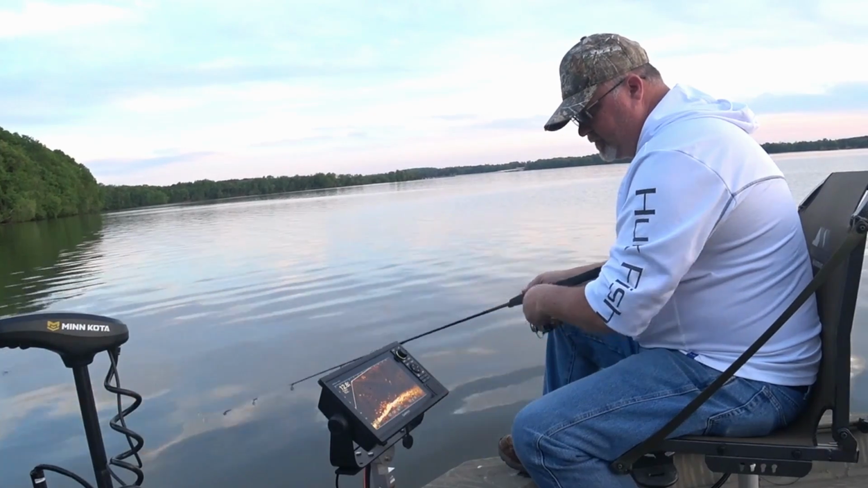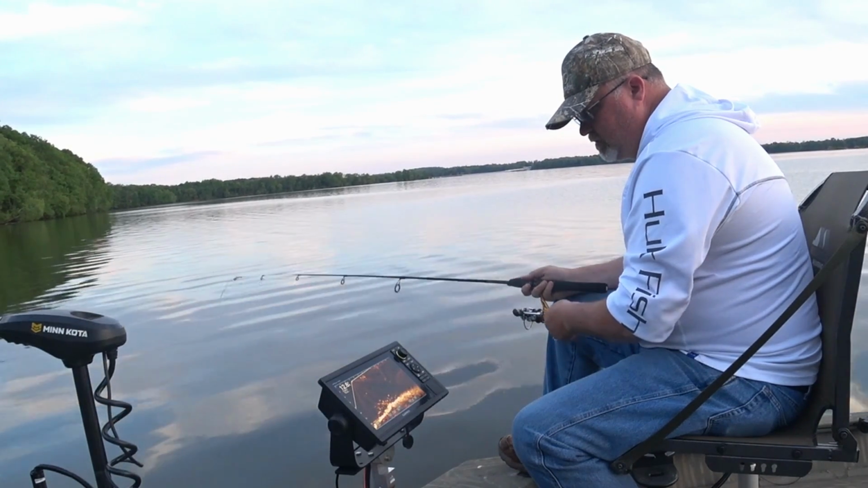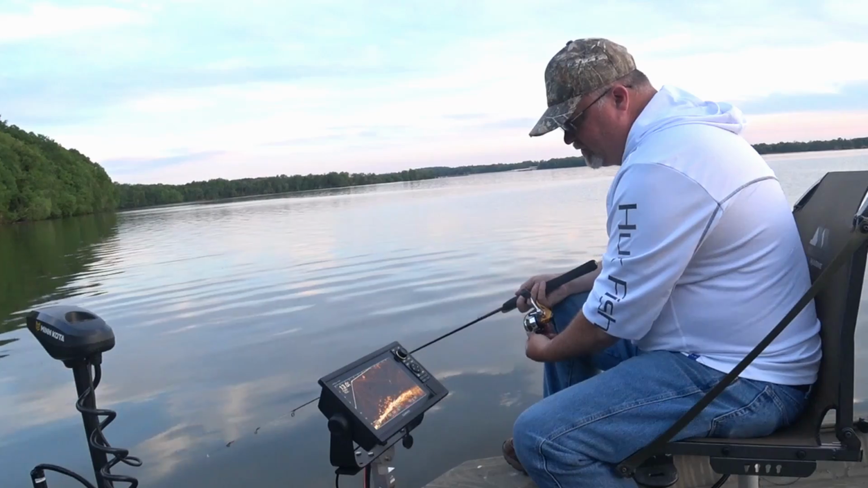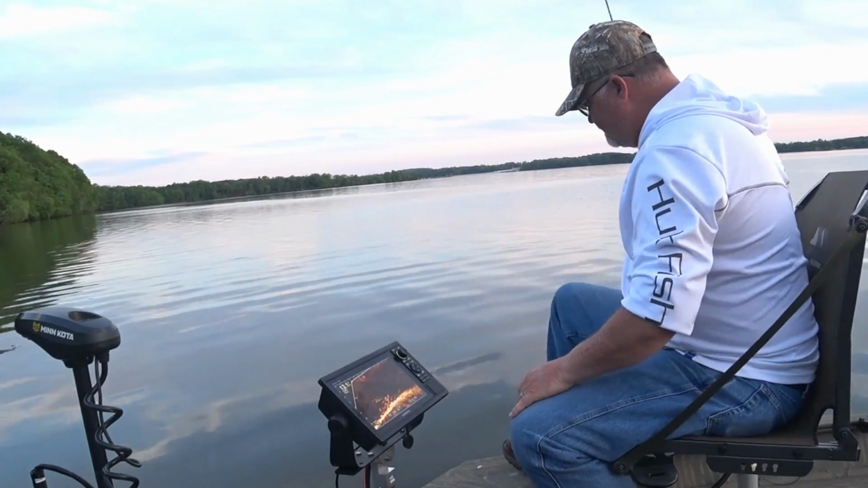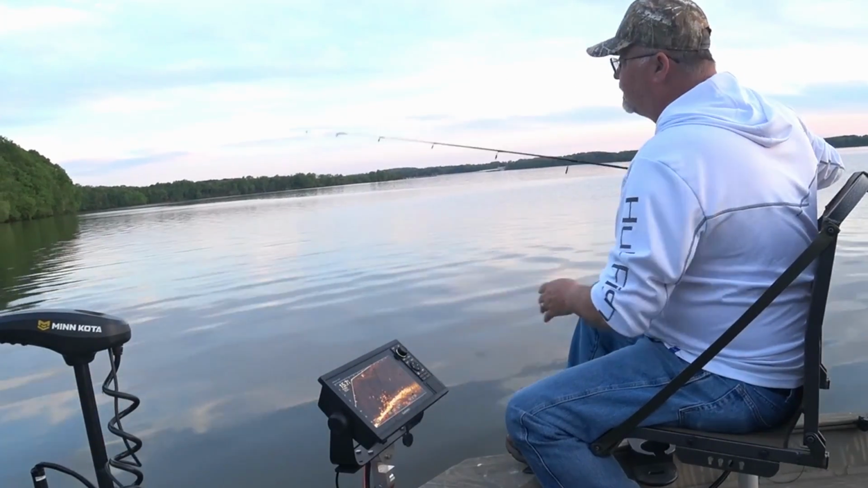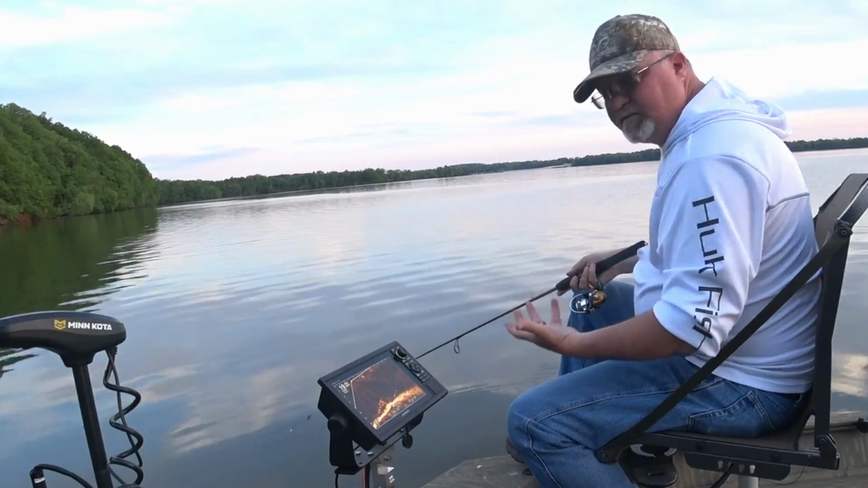Looks like there's some bigger fish up above them. I got some crappie stuff. I might want to try that. Strike one. But yeah, these bluegill this time of year will get up in here on these points and stuff and kind of stage. They'll stage and get ready to move up into the coves, but I might have to go out deeper. Catch some of them good hand-sized ones.